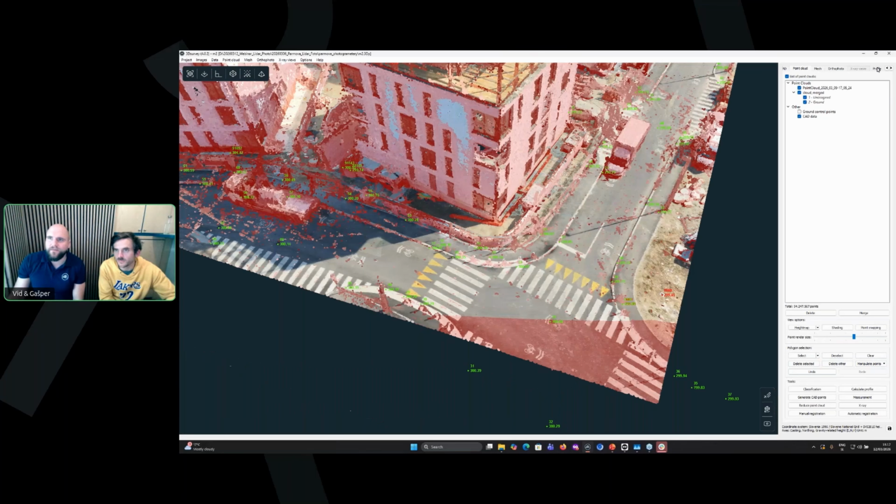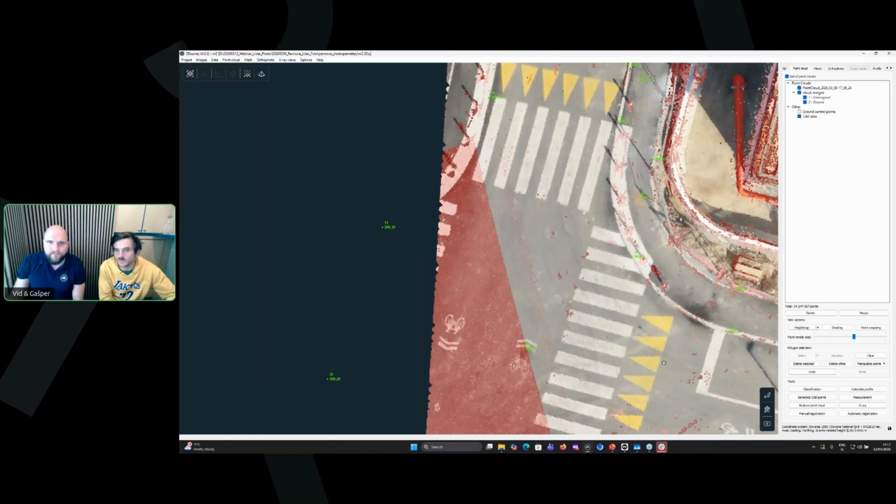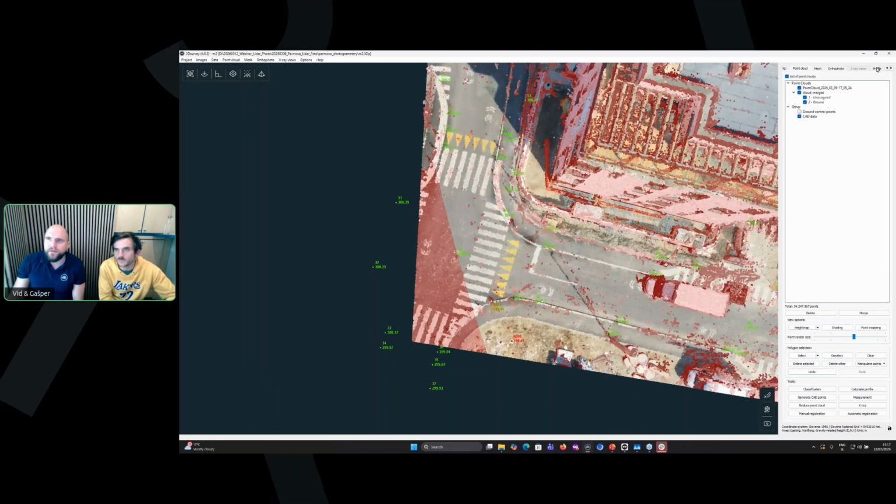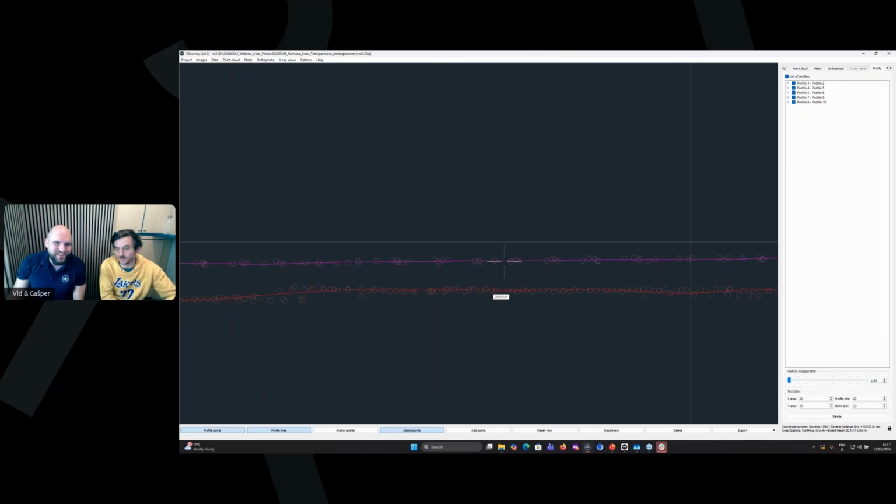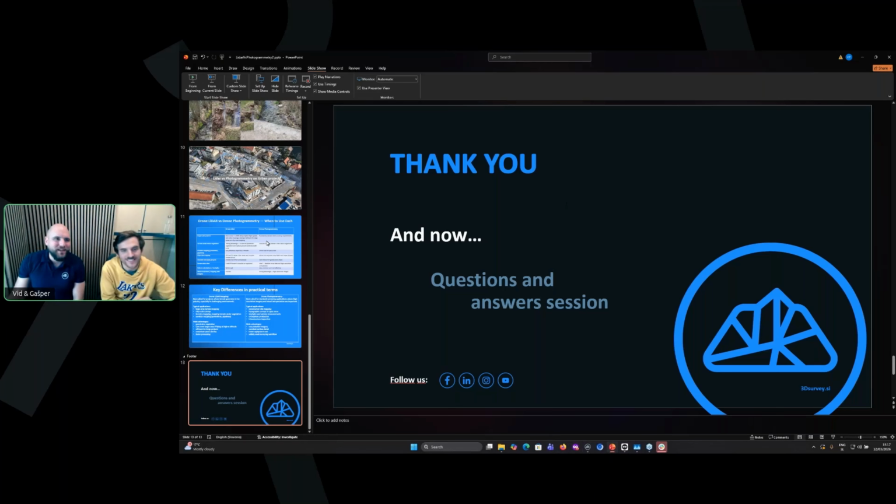So here I need to now create a new cross section. Let's see how it will be. Maybe here. Probably I moved it in the opposite direction. I think you moved it in the opposite because the photogrammetry was lower than the LiDAR.